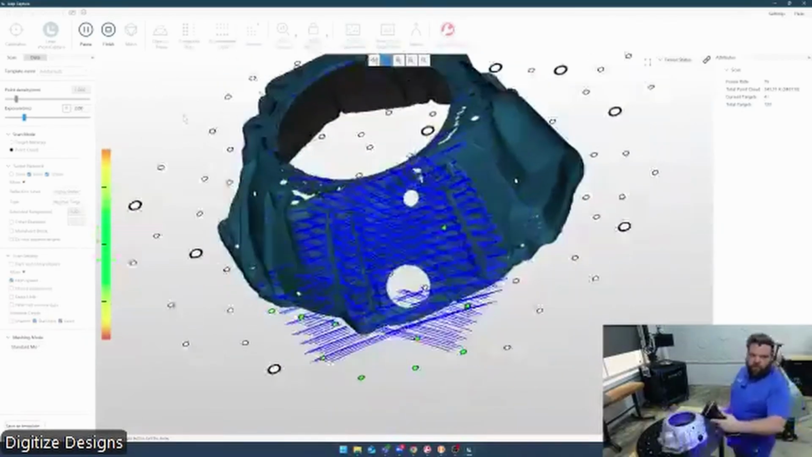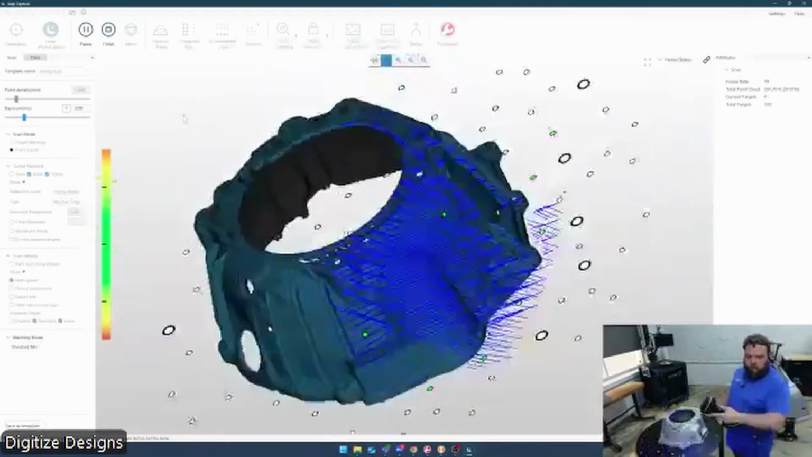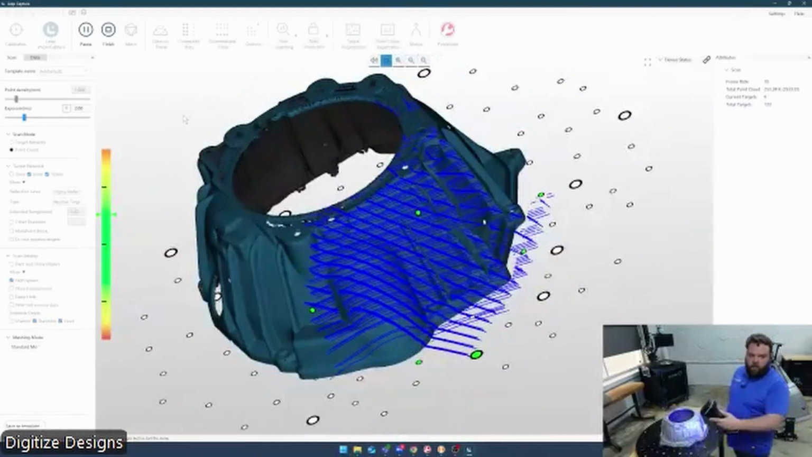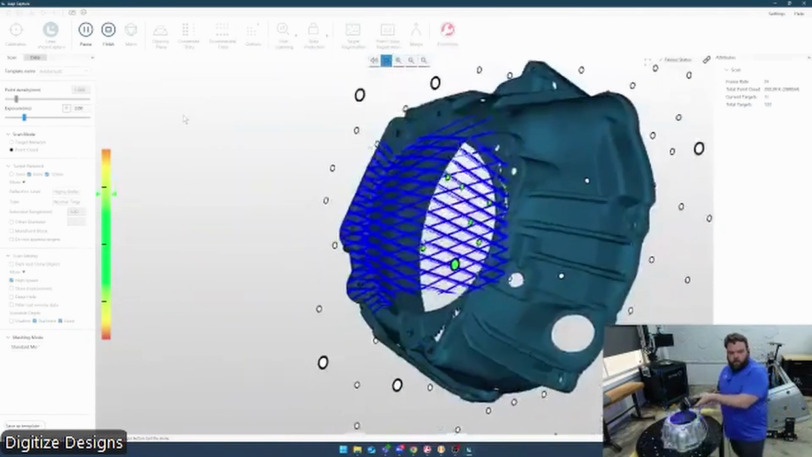Scanning with this ultra fast mode is a little more like there's a solid area that's just filling in, than if you're used to scanning with a single laser line. So you can fill in really large areas pretty quickly.